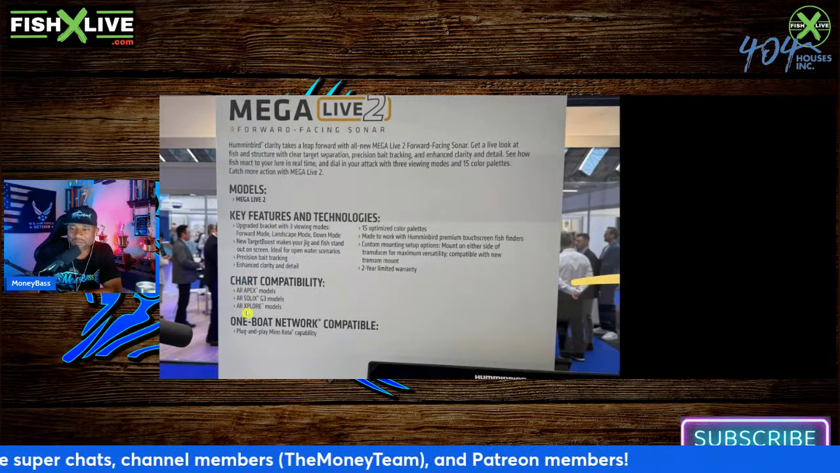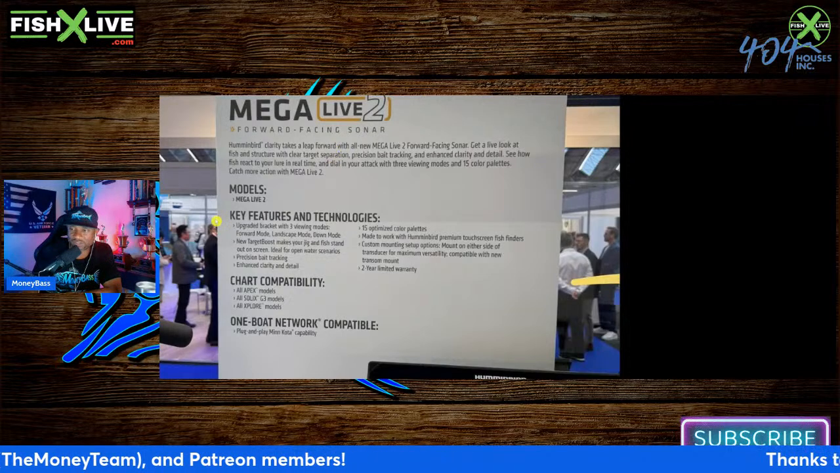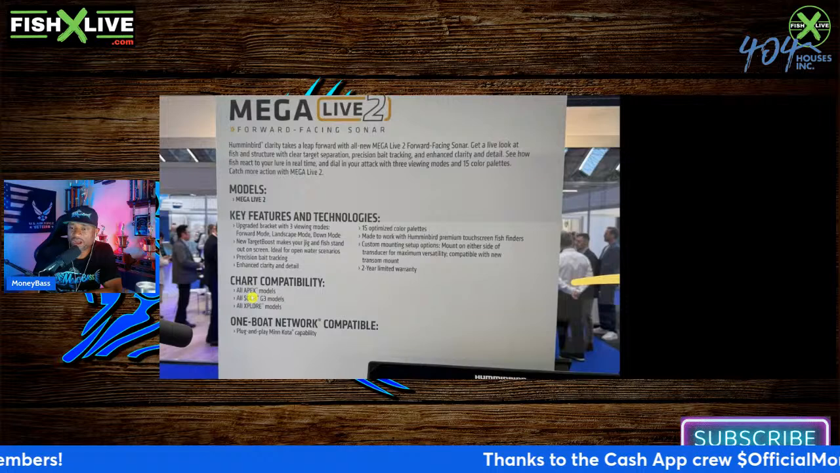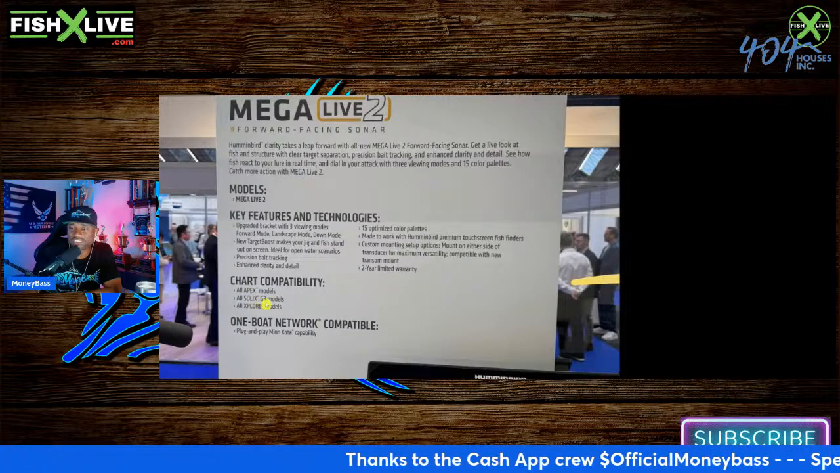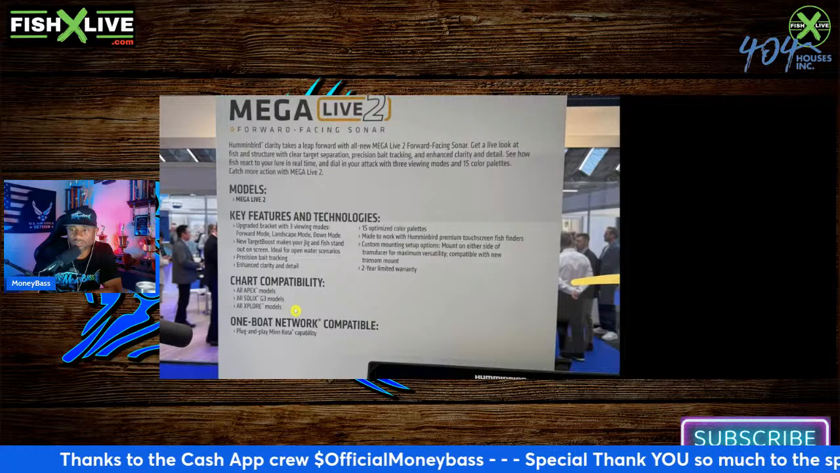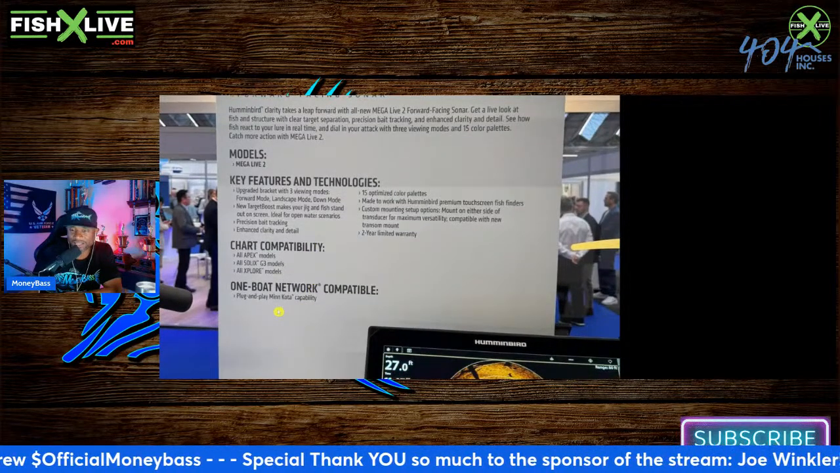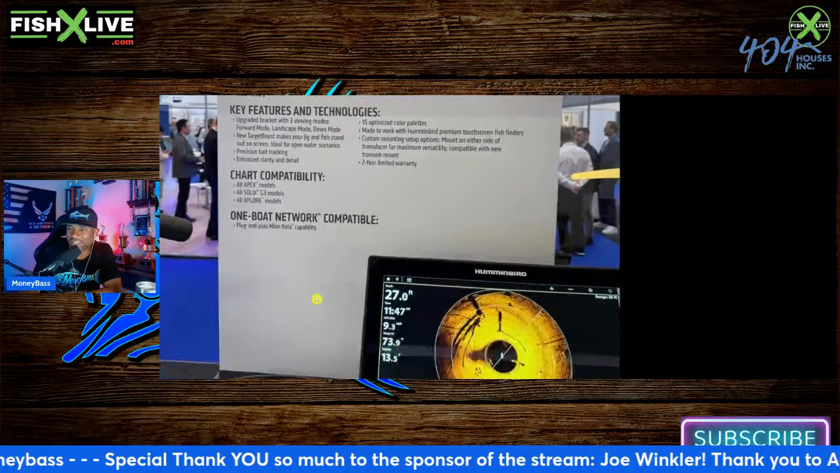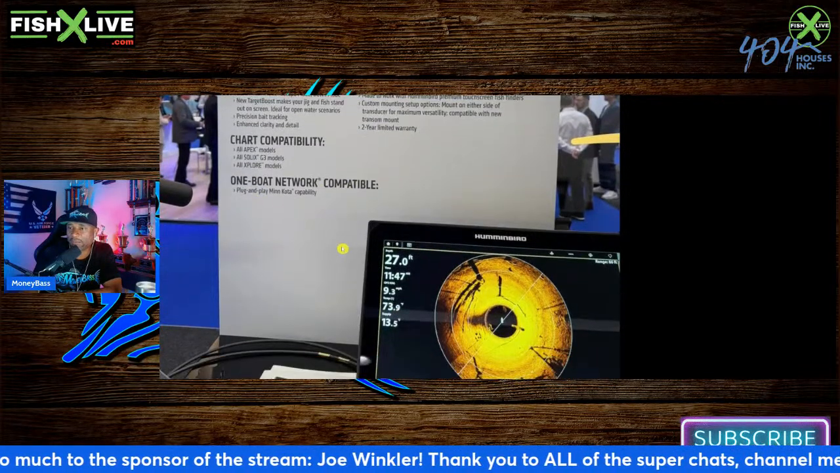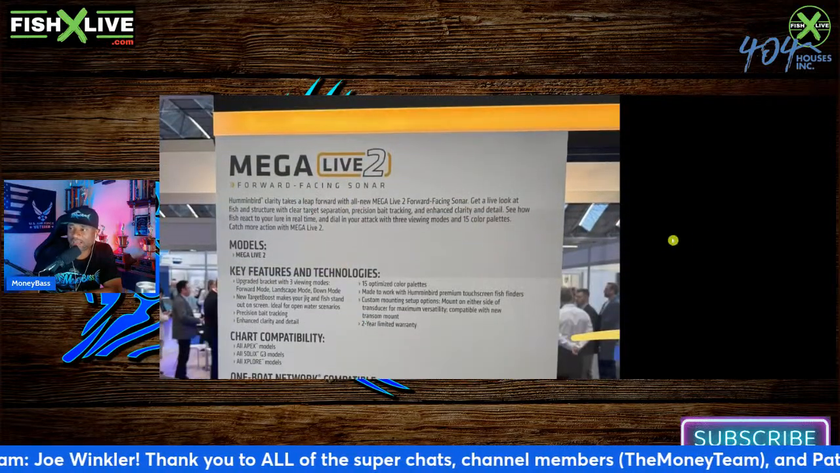So looks like I may have to upgrade if I want to upgrade to the Mega Live 2 versus the current Mega Live system that I have. All right, so chart compatibility: all Apex models, all Solix G3 models, and all Explorer models. So it looks like they are phasing out the Helix units, and I kind of heard a little something about that. All right, one boat network compatible, plug and play Minn Kota capability. All right, so there we go. So that is the new Mega Live 2.